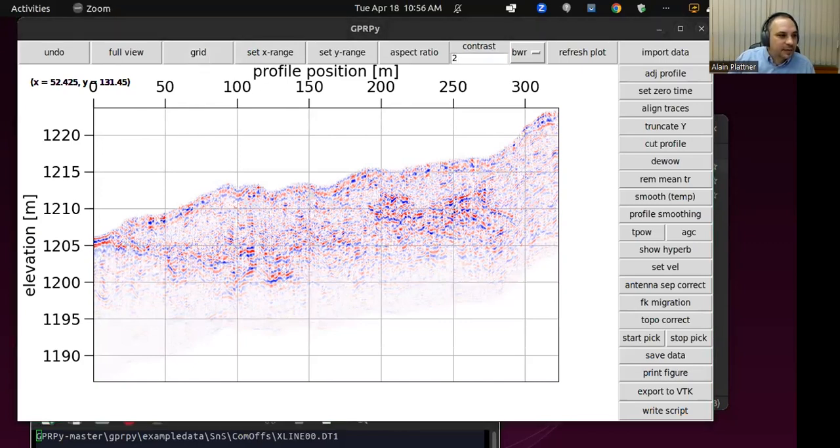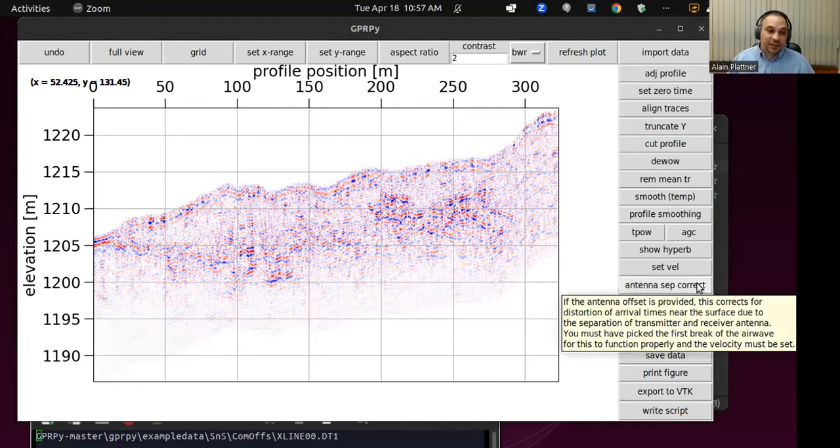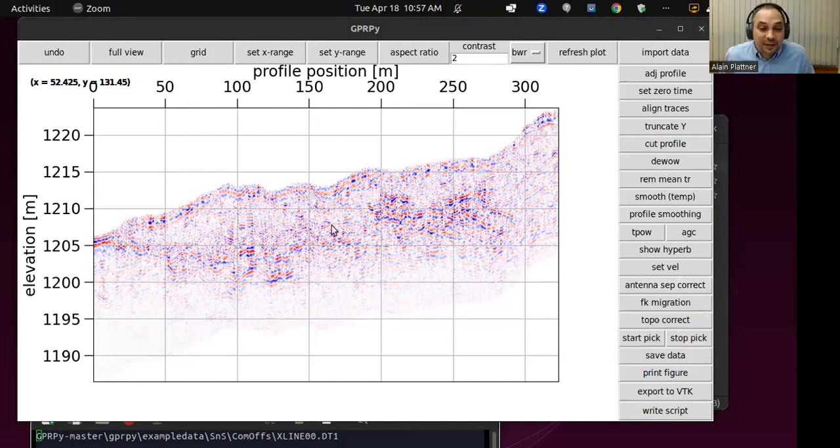A question just came in. As you know, topography is not only about moving the traces. Do you have any measures to overcome the effect of antennas in topography? And my response to that is no. Well, we do have the antenna separation correction that you could do before shifting the traces up and down. But then again, the goal of this is just as simple as possible.